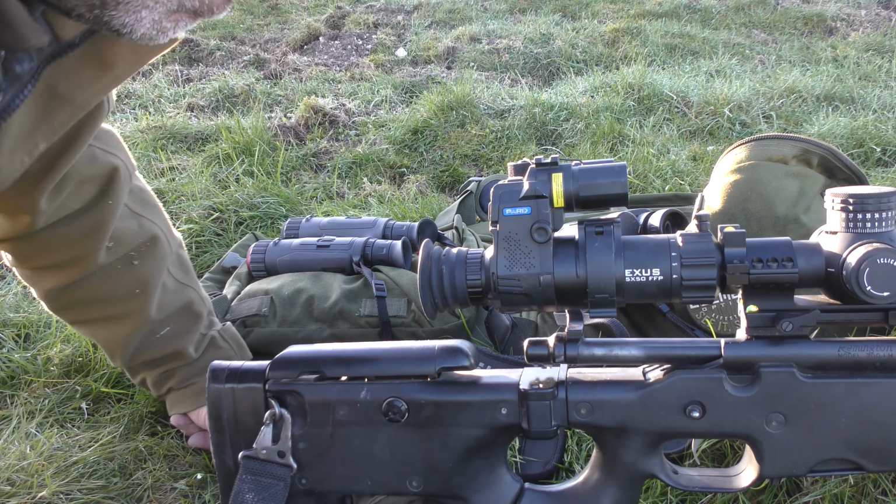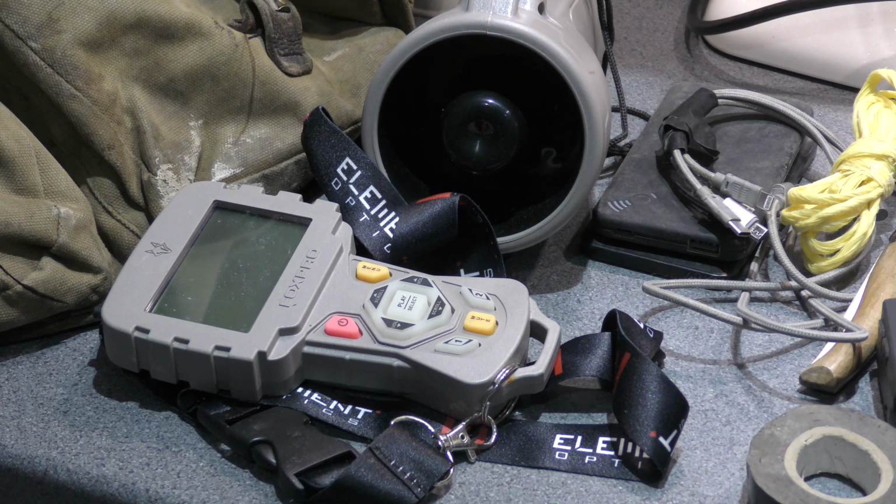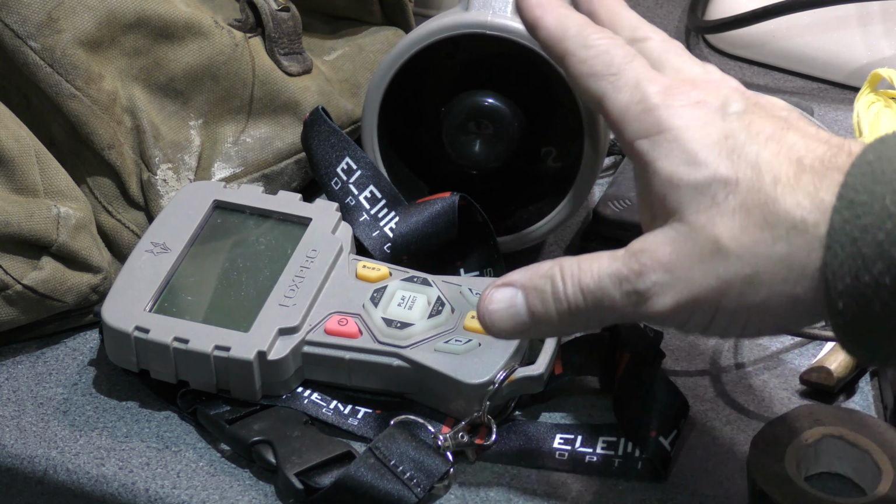Time for a coffee. I'm just about to head out for a normal night's fox on one of my local sheep farms, and I thought I'd just quickly, before I go out, run through the kit that I'll normally take out with me. As you can see, I've got the Fox Pro Prowler cooler there, nice little compact cooler. It's ideal just to chuck in a bag and take out with you. If it's a bit quiet, you can have a go so you can pull something in.